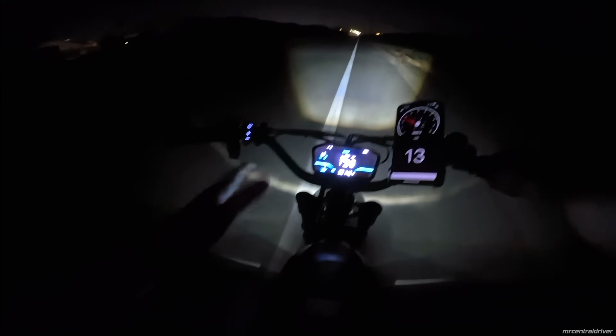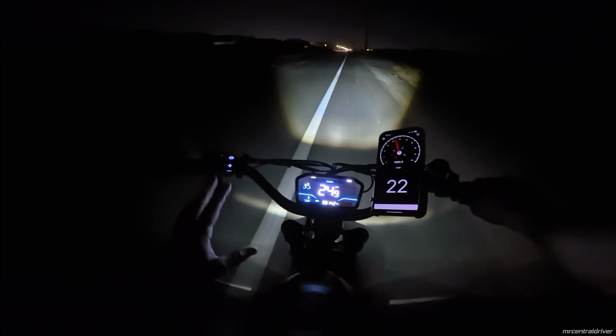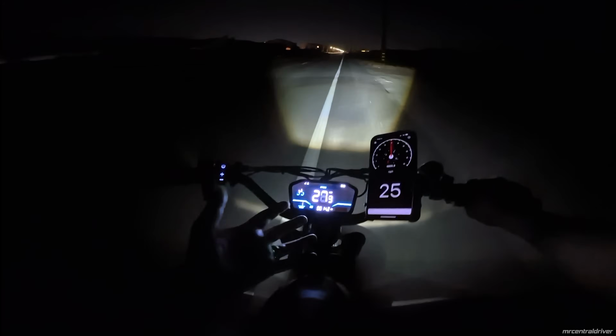But if you guys really want this bike, I really dig it, I really think it's a good bike. If you want to go faster, then of course look at other bikes, but if 28 miles an hour is cool to you, then this is great.